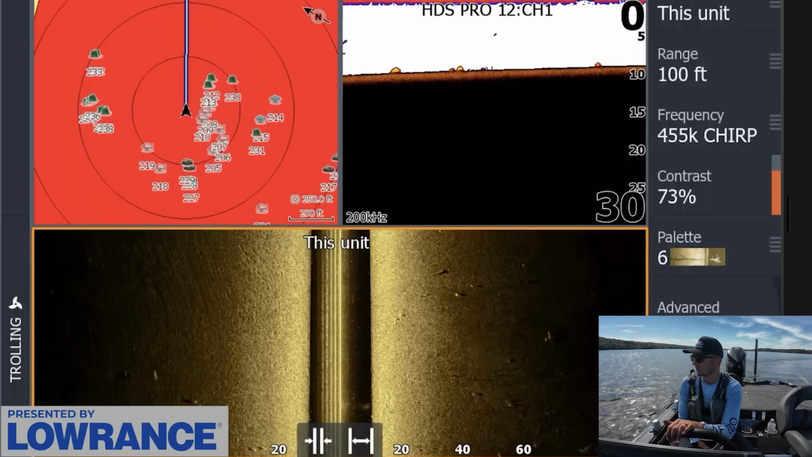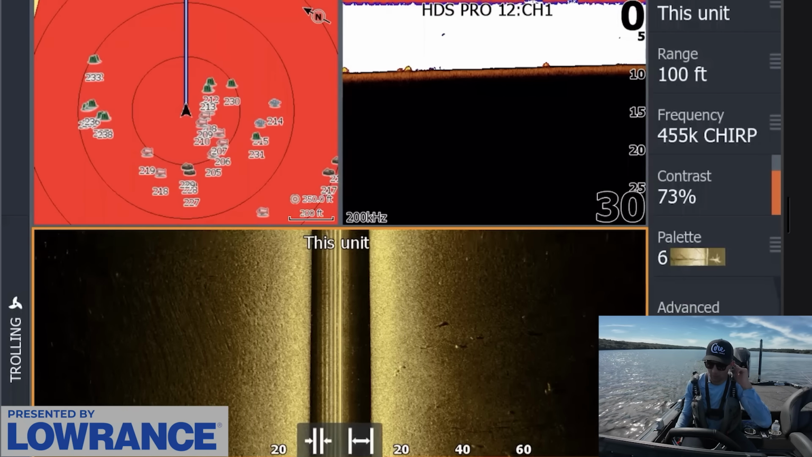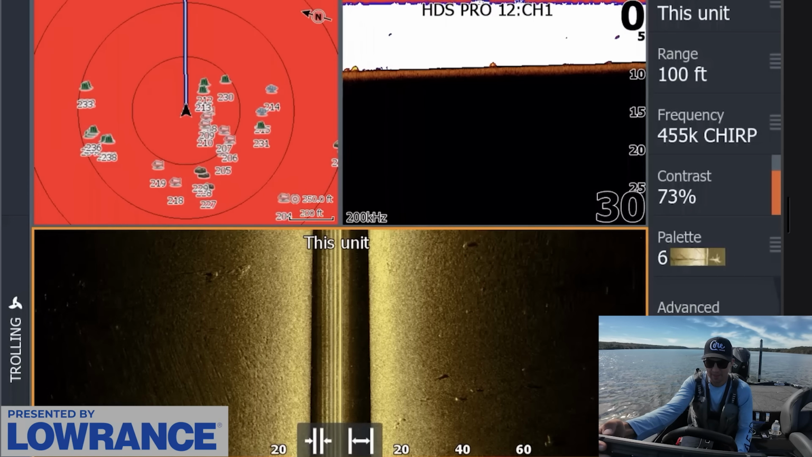I just caught that one. So I think we're gonna have to kind of mix it up. There's been some schooling fish. I caught a couple on the top water. I've been doing a bunch of just random stuff, but I think right now my best bet, honestly, is just